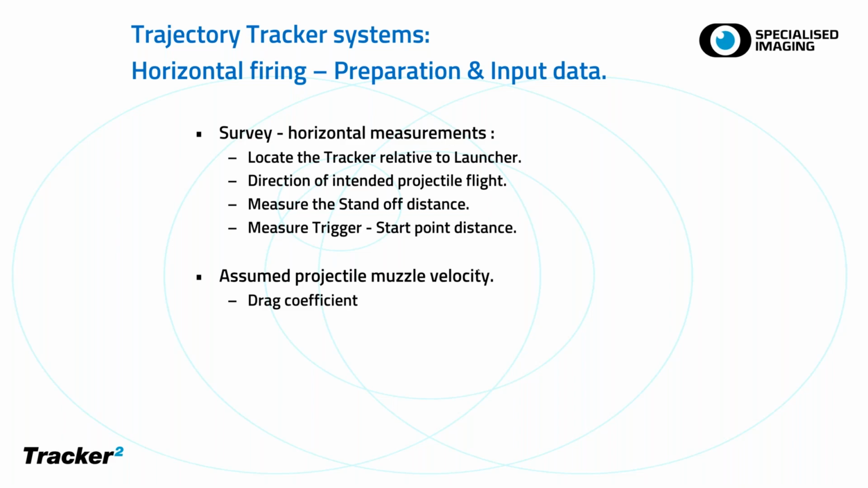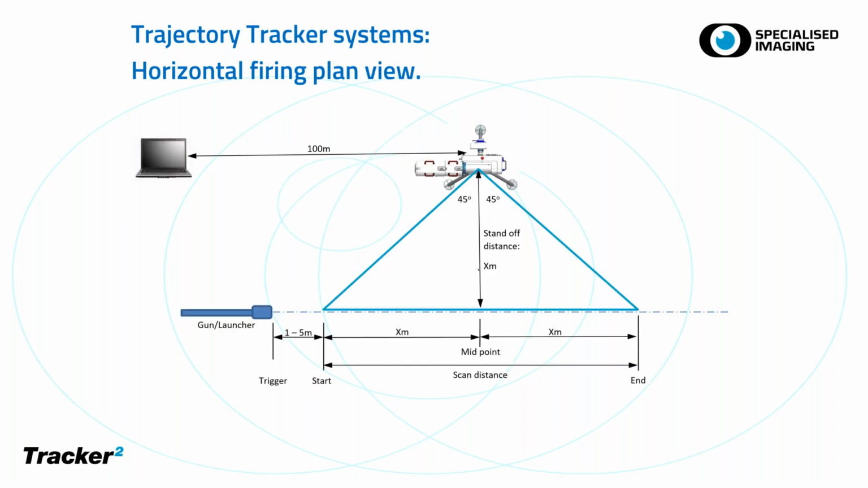You need to input the projectile muzzle velocity as well to give the mirror a fighting chance of catching up with it in good time. If you have a drag coefficient related to the projectile, that can be inputted into the tracker system. And also if you have an accelerating projectile and you know the velocity profile, that can also be added in as well. So it's not just a one-trick pony. We can look at other projectiles as well.